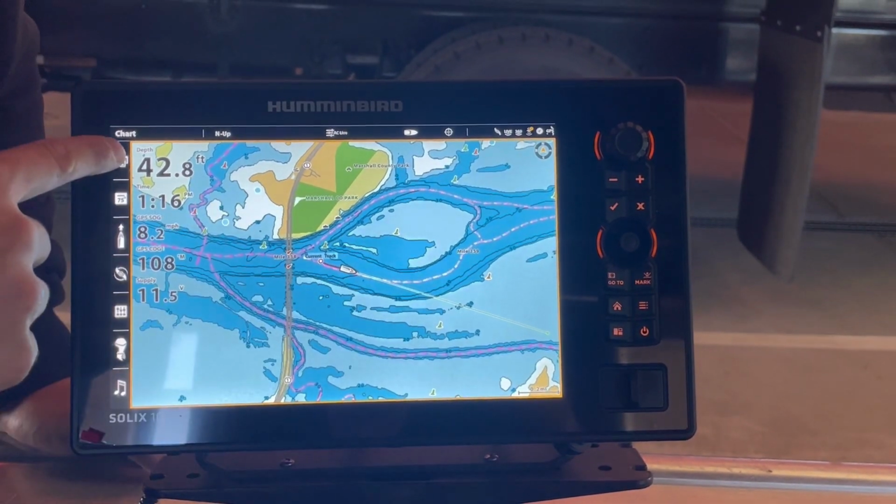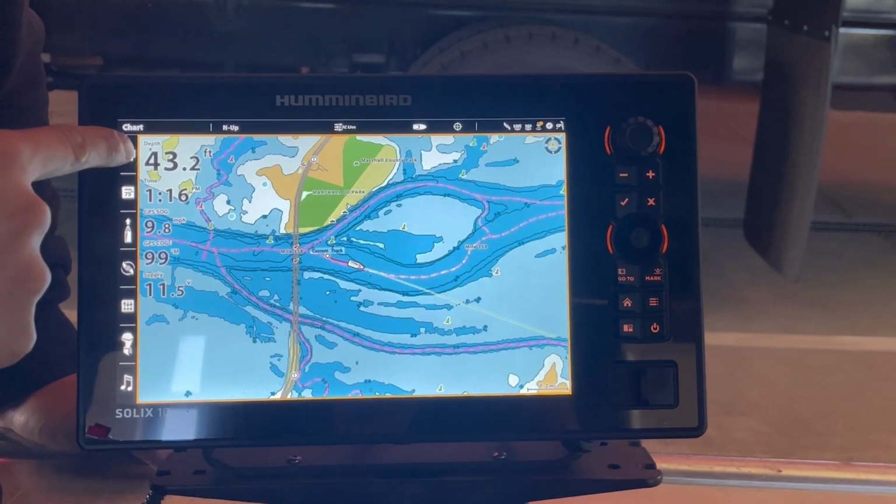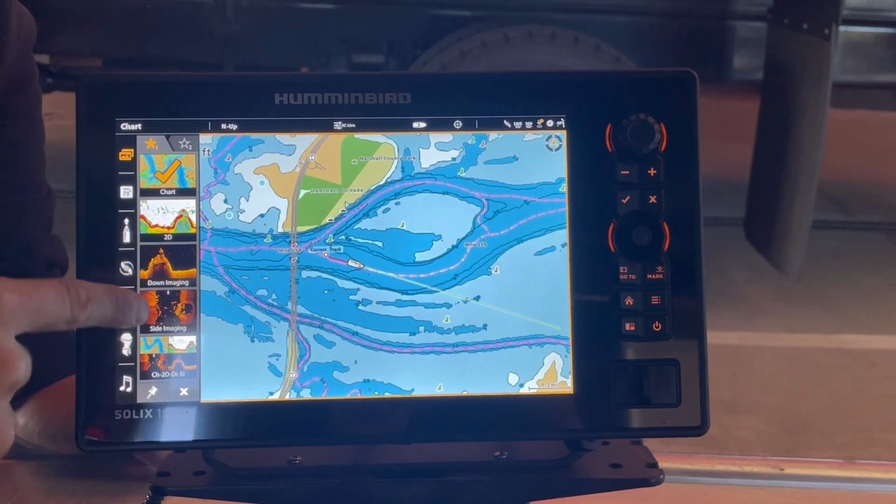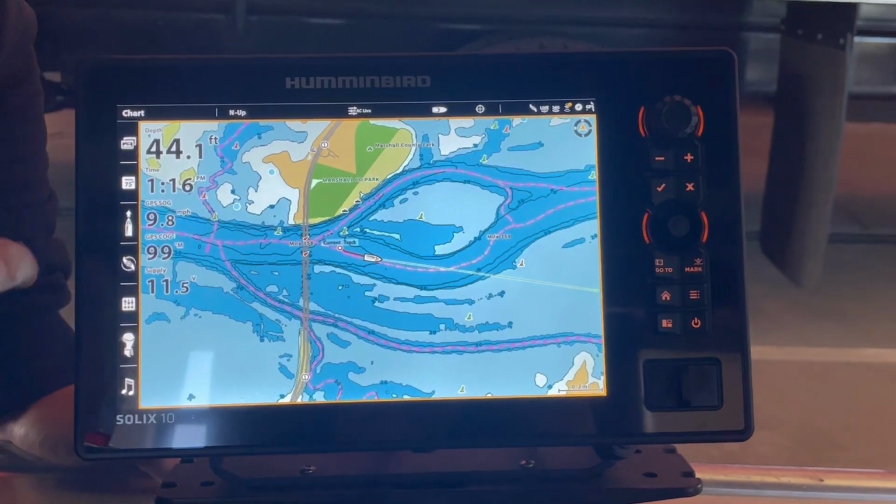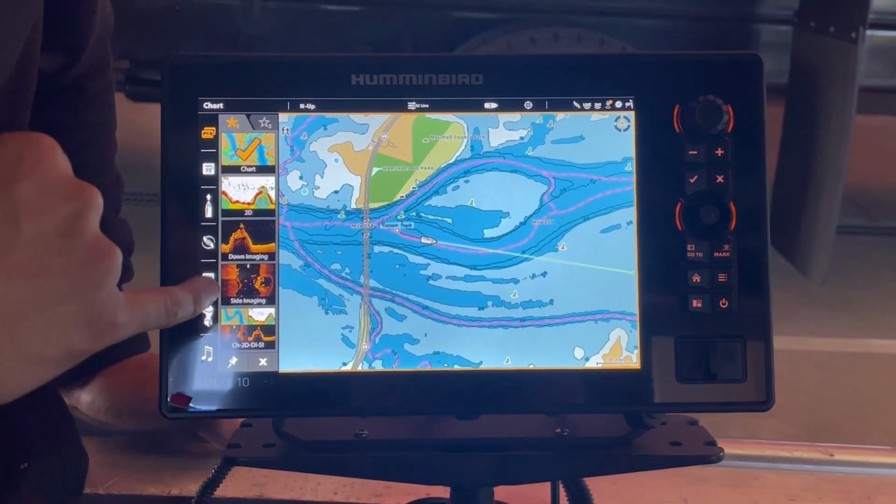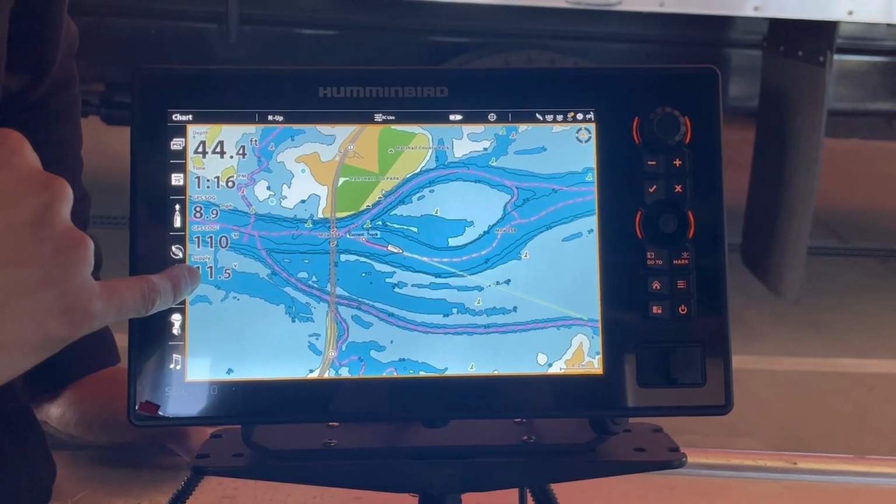This chart mode, which it says right up in the top corner which mode you're in. You can also find it in this little tab. It'll get us to all of our different views. The ones that are going to be most important are chart, which is right here at the top, and then side imaging are basically what we're going to use the most.